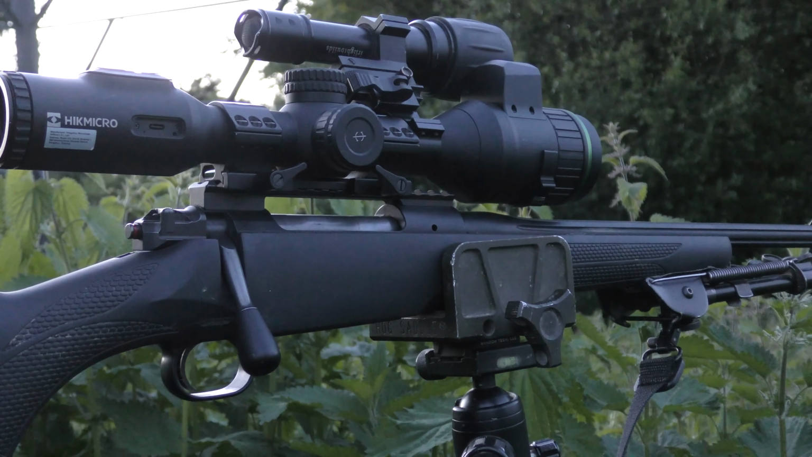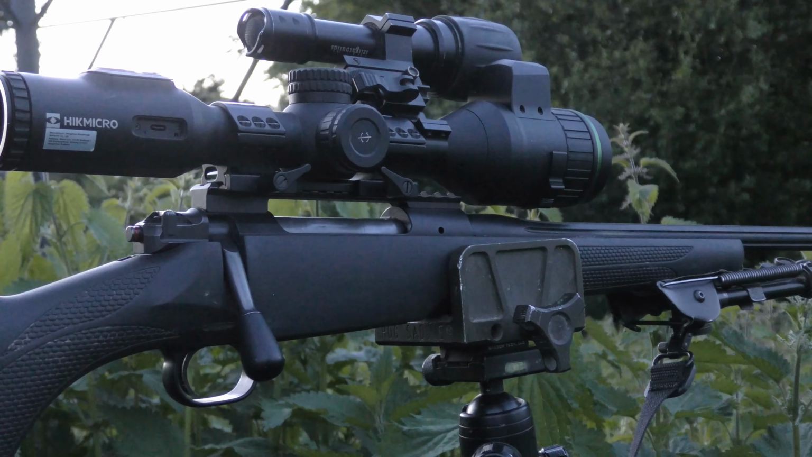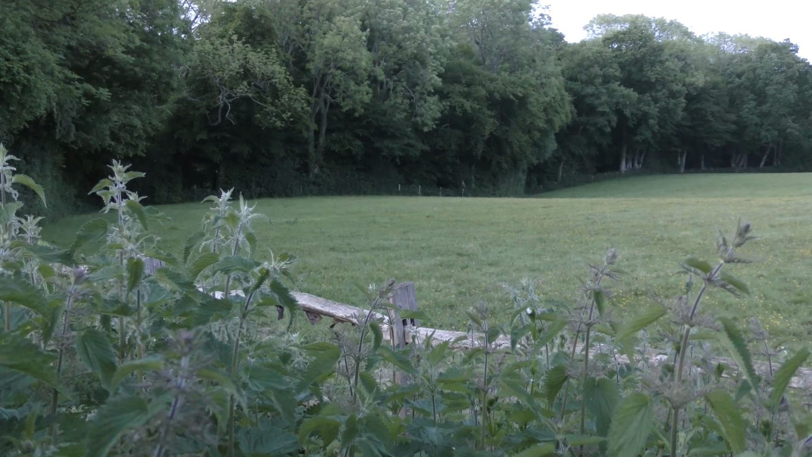I've got with me the Mauser M12 in .243 here, and I've also got sat on there the Hikmicro Alpex. So all kitted out. Hopefully range is probably a maximum here of about 150 yards out to the little dip in this field here. So realistically, probably 100 to 150 yards is about as far as I'm going to be needing to shoot this evening. Hence why I'm being quite quiet in case the fox comes out early on. So I'm not going to spend too much time recording now. I'm just going to turn the camera off and stand and wait.